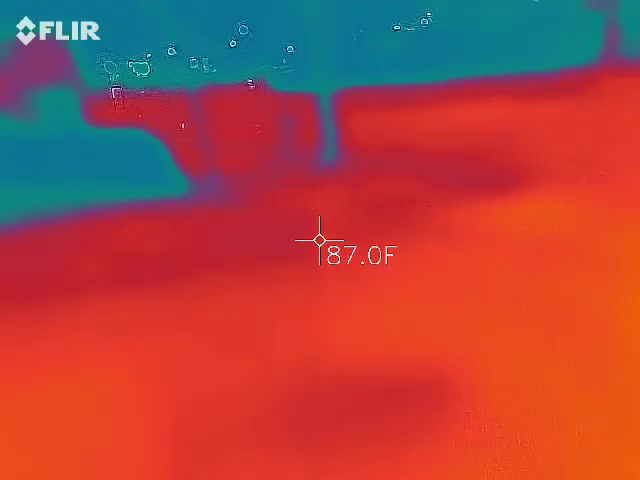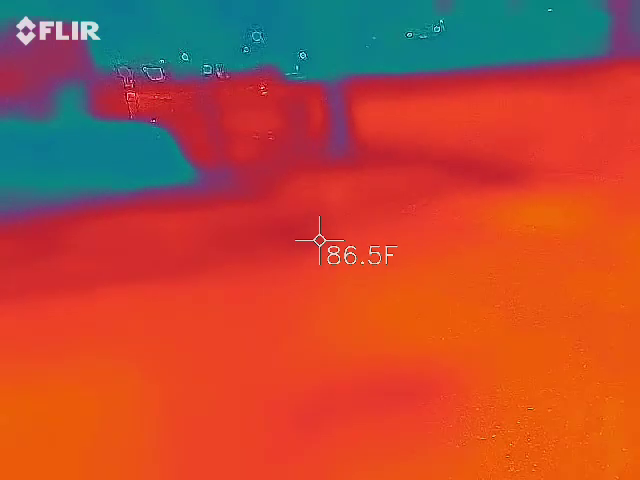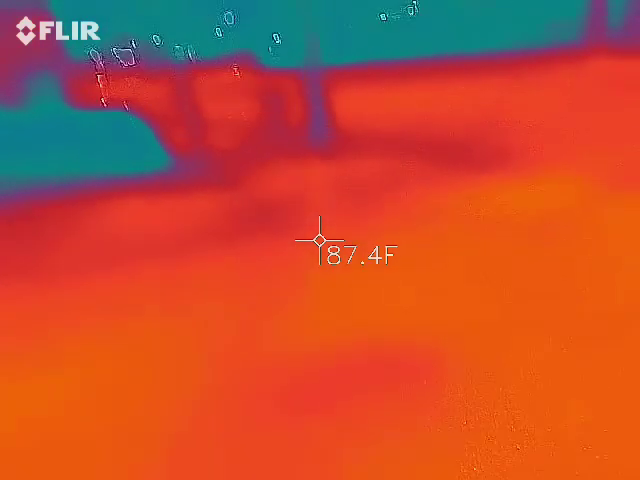Now, a blue, like I said, you're going to be looking for things that are moving that are blue, because ghosts come in cold spots. That blue will also have a white line around it.